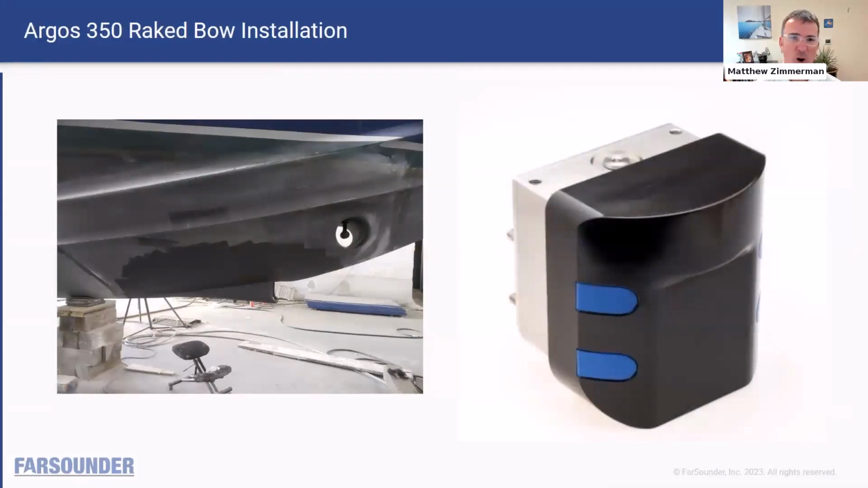However, the sonar doesn't always need to be installed on a hoist, and here's an example of the Argos 350 that was installed on a composite refit of about a 23-meter hull. In this case, the fairing was glassed into the existing hull, and the transducer fills that opening in the front.